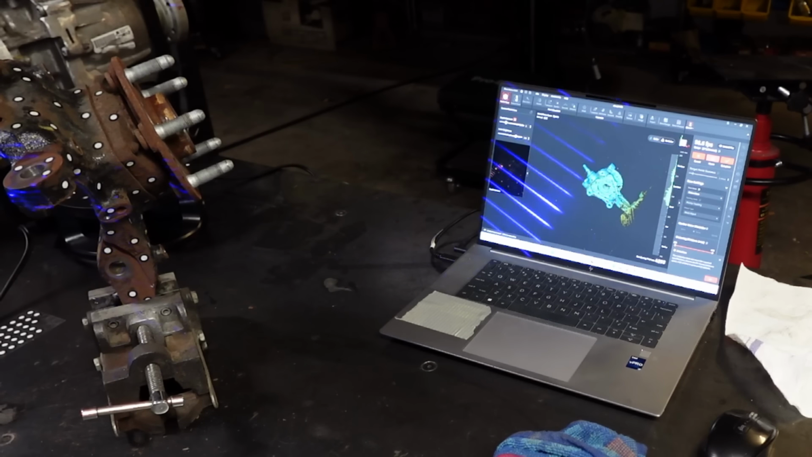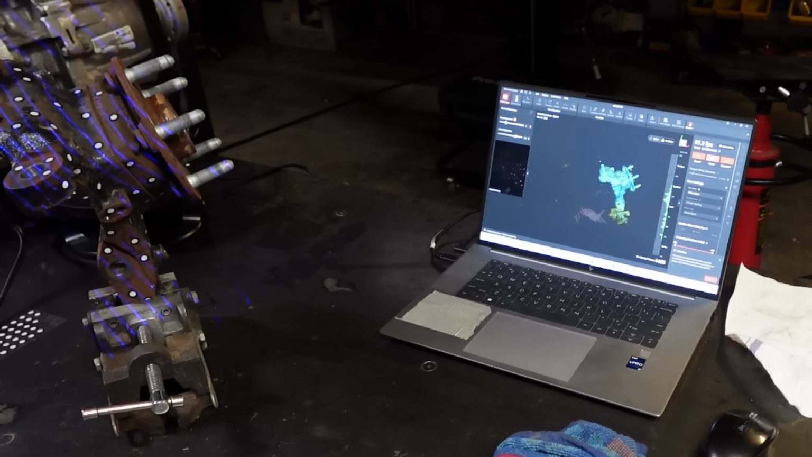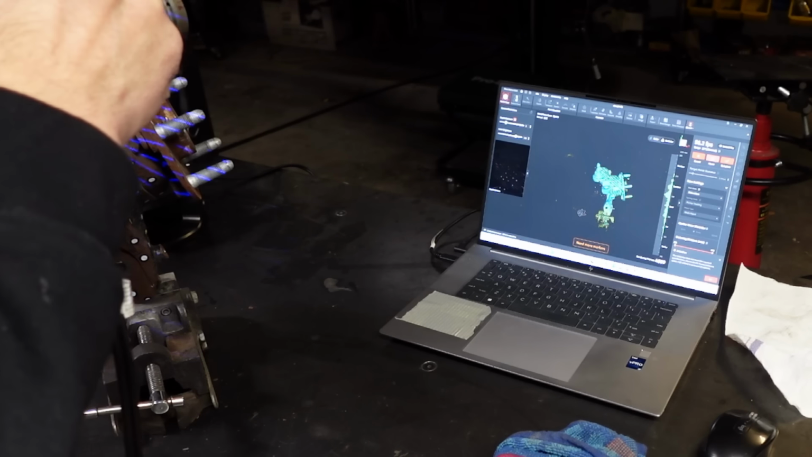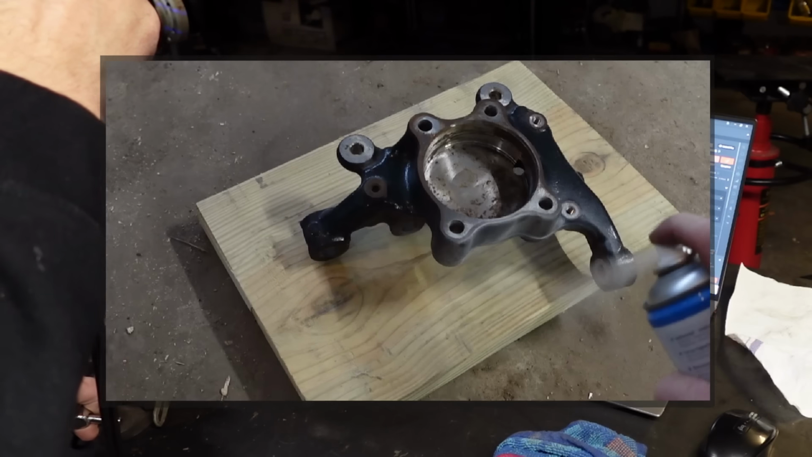you're doing it right. But in general, even if it lost tracking, once it recovered, it locked right back on and didn't make false features or have parts floating in space. You can see here I even turned the part while I'm scanning, and it did it without missing a beat.